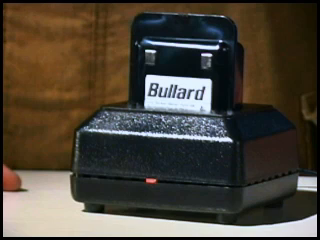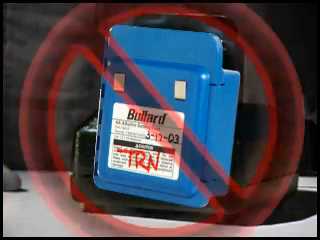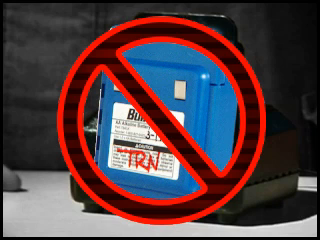The LED on the front of the base will turn red and remain red during the charge process. Once the battery is fully charged, the LED will turn green. The charger base will switch to a trickle charge once the battery is fully charged, so it is not necessary to remove the battery until it is needed. Charging a fully drained battery should take approximately 90 minutes. If you have the optional alkaline battery pack, which is blue, do not place this in the charger. This can damage the charger, the alkaline batteries, and the battery pack.